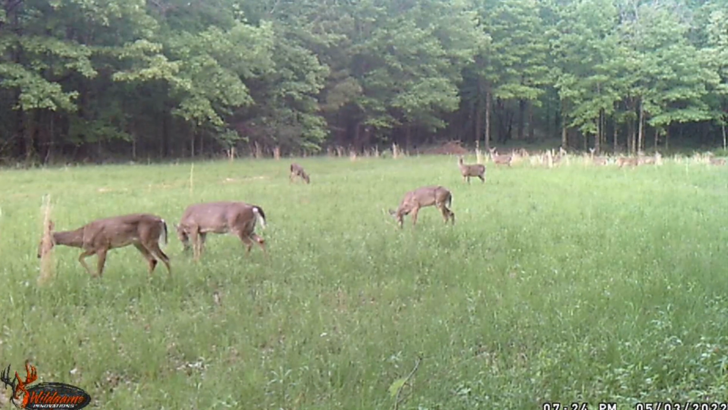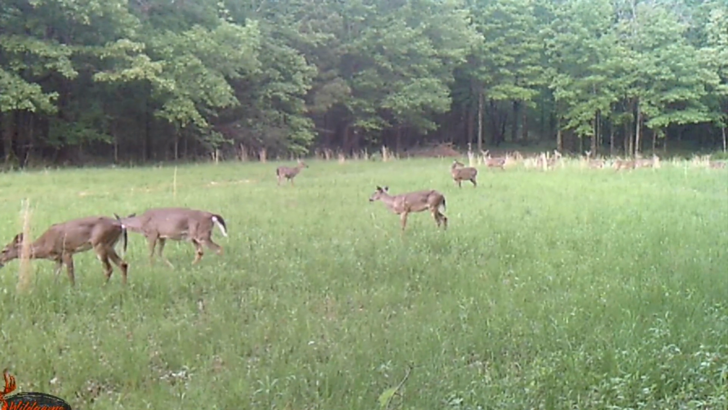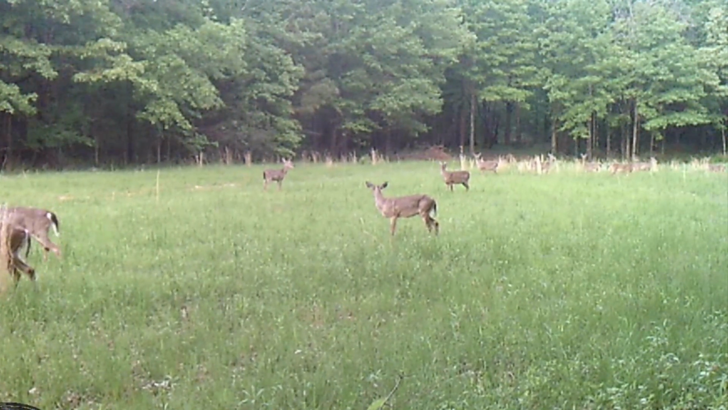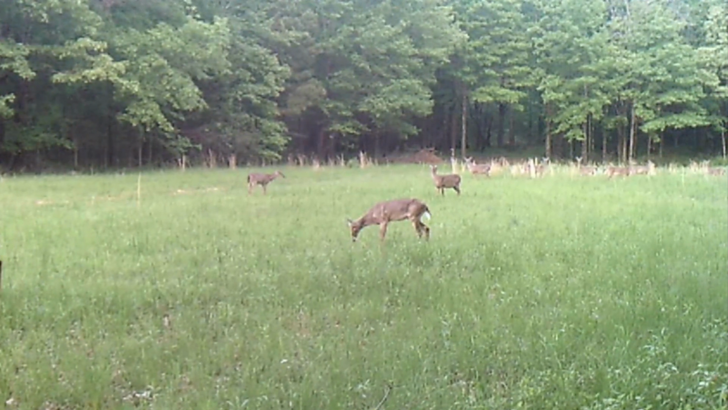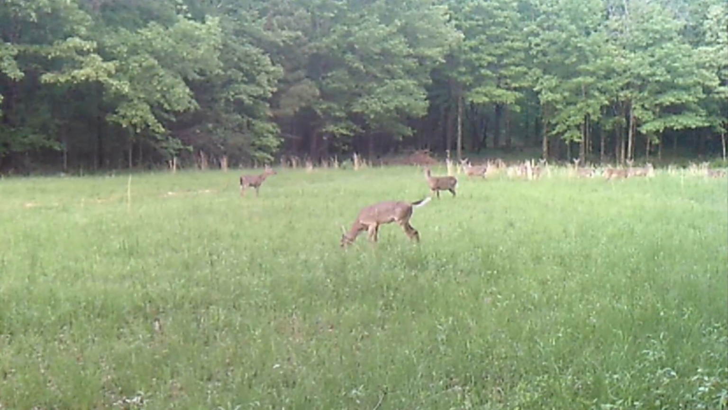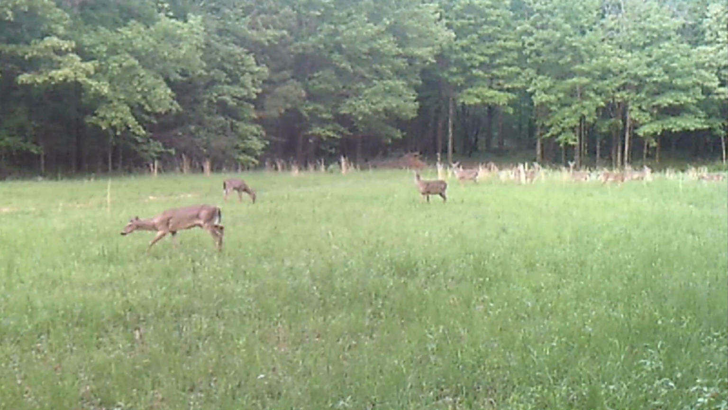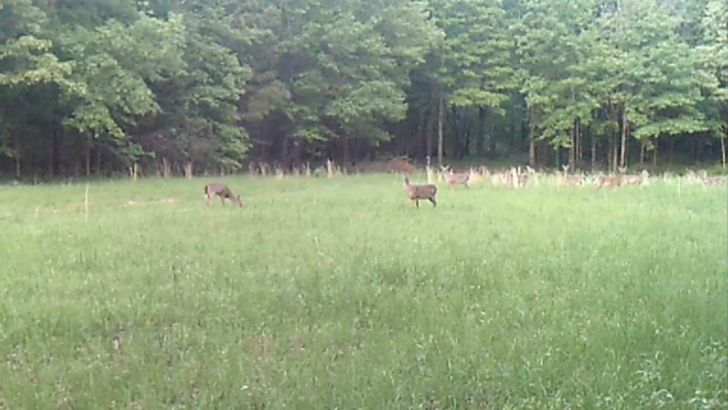1, 2, 3, 4, 5. Oh my gosh, guys, look in the back right. There are 1, 2, 3, 4, 5, 6 more deer back there. There's 9 deer in this herd. 5 in the front, 6, 7, 8, 9, 10, 11. See the little ears? You see the ears twitch. There are 11 deer in this field.